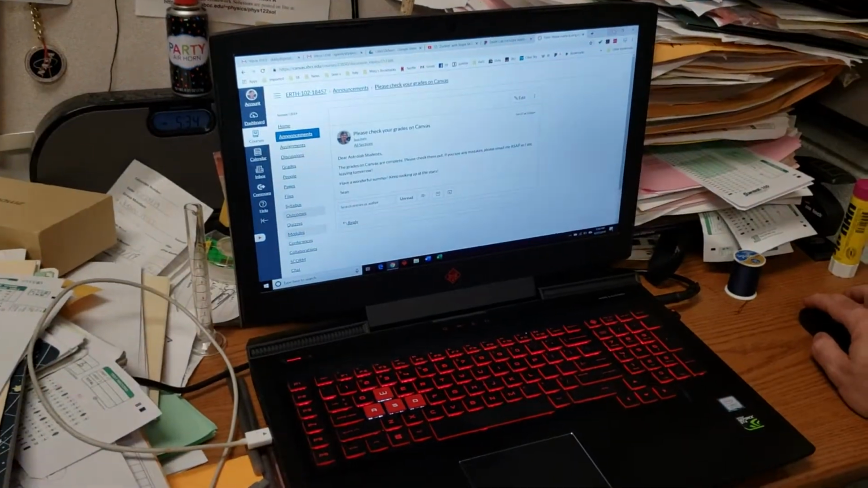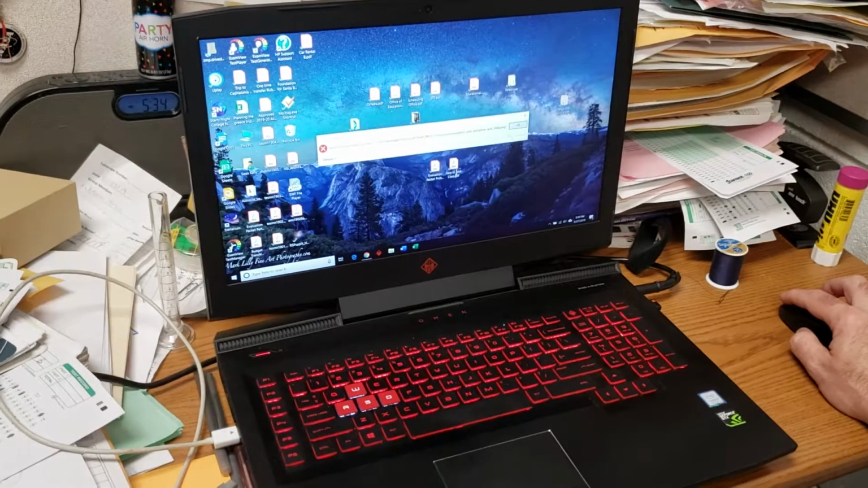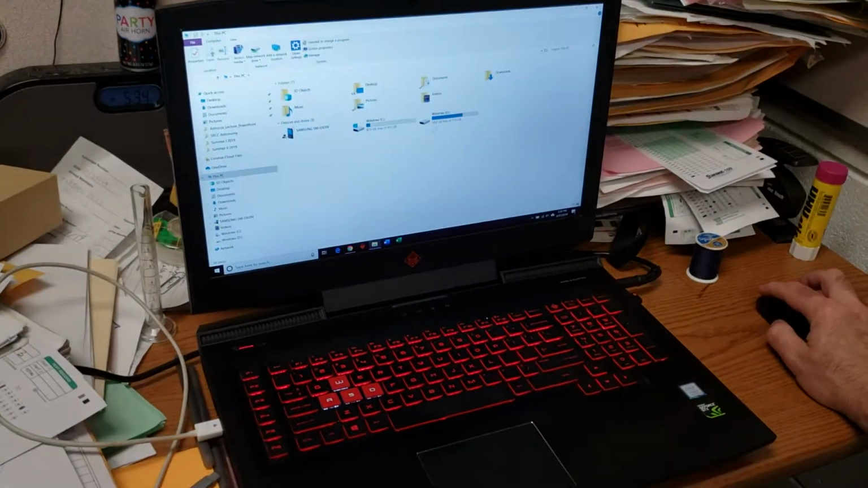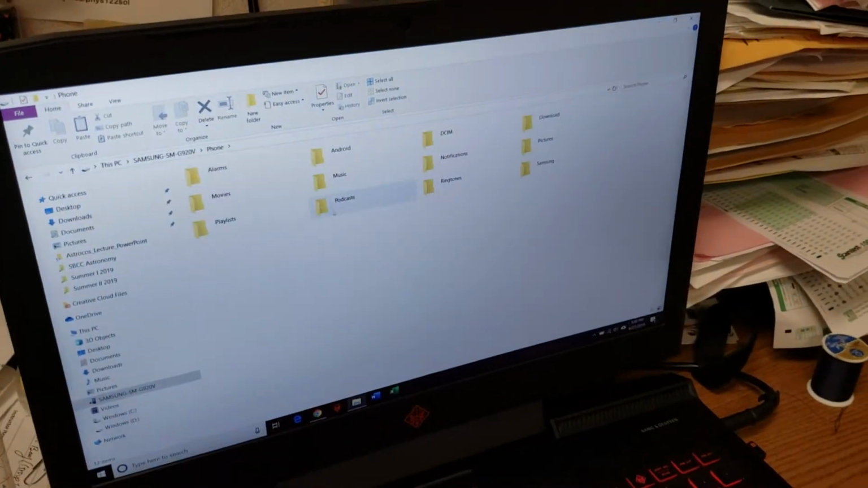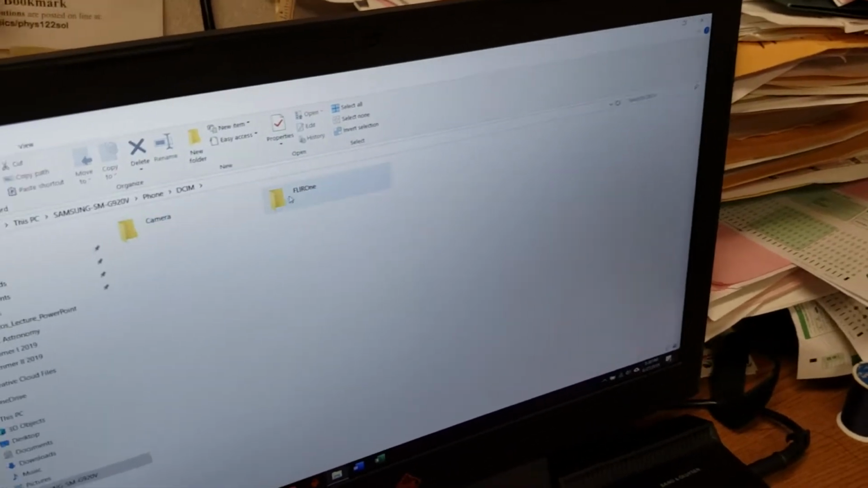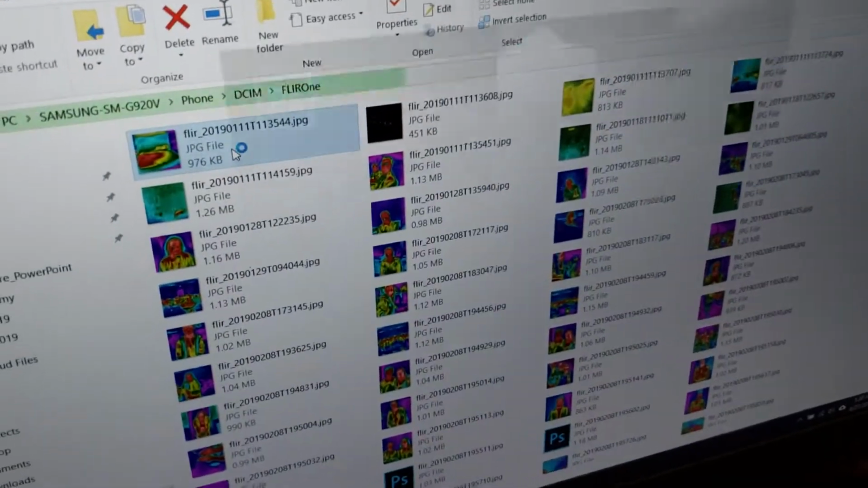Okay, so I'm going to go to my computer. Oops, that didn't work. Let's see if it works now. Okay, let's just ignore that. And I can see my Samsung right here. This is the phone. And I can go right here and I can go to DCIM, which is the camera, and I go to FLIR 1. And here is the picture that I just took a few seconds ago.